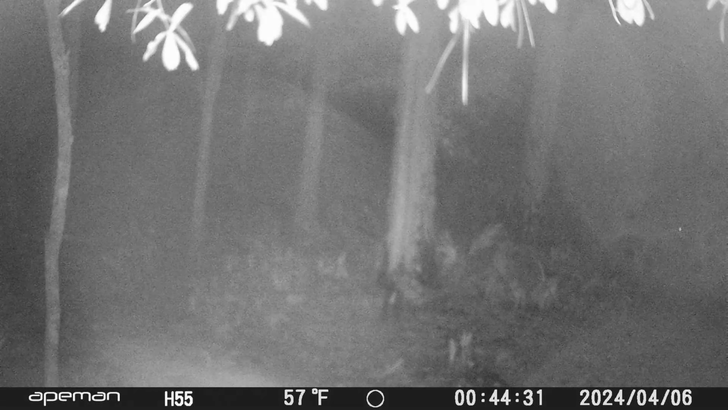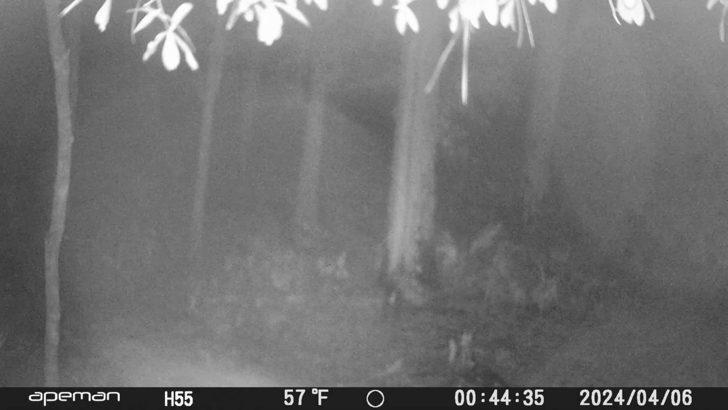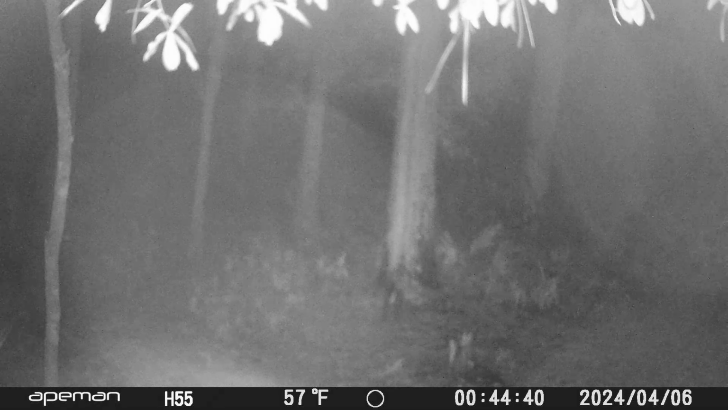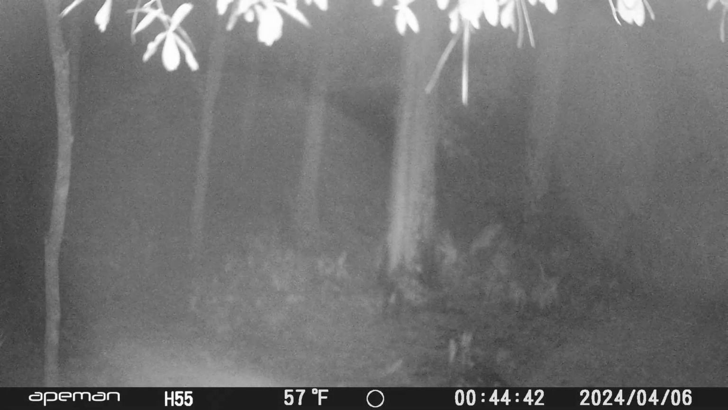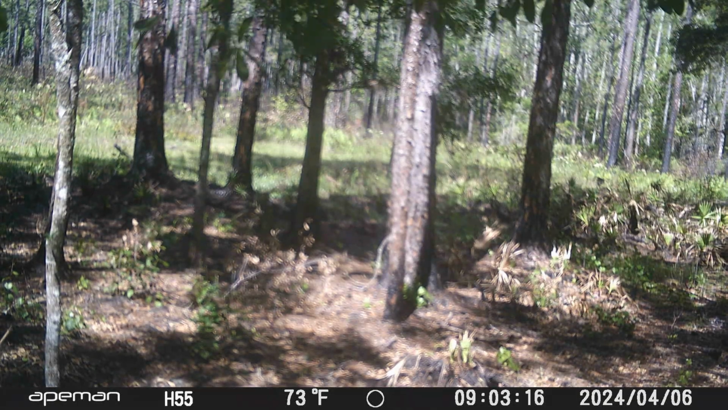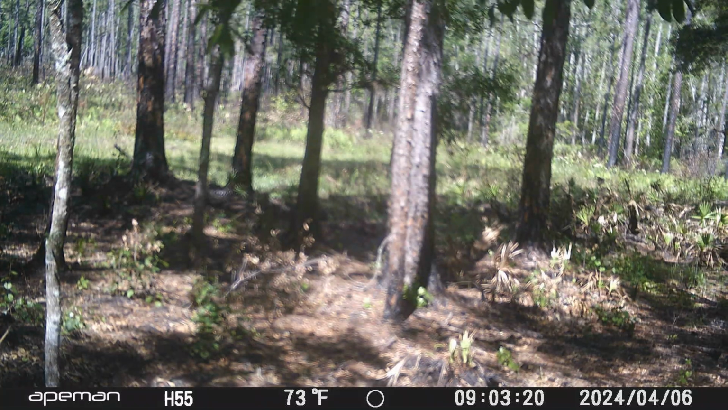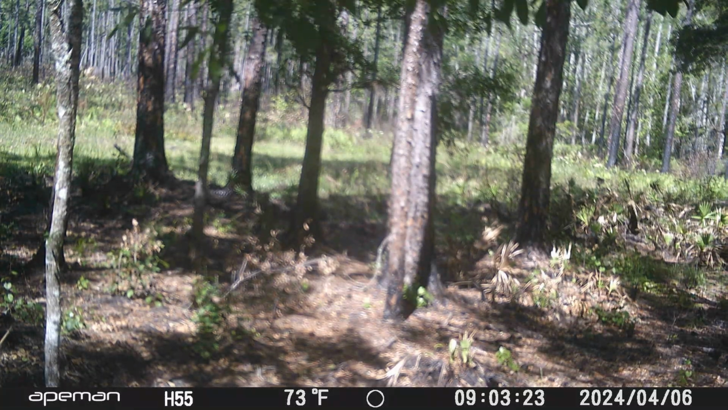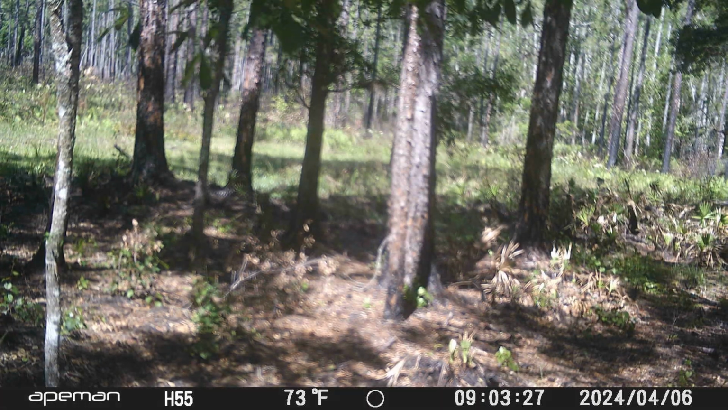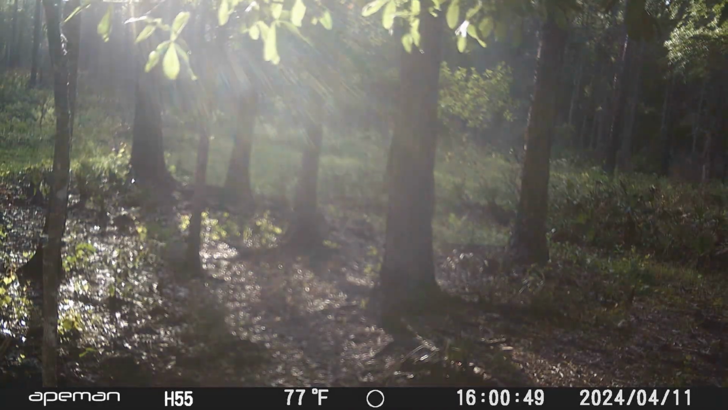You hear the deer come through again about the same time of night. And then again too, the moisture on the camera, because you can see these are in the same spot. These appear to be in the same spot on the camera again, so there has to be moisture on the camera. So as it gets on into the daytime, you can see the camera clears up a little there in the center. It's not as bad as it was early in the morning.